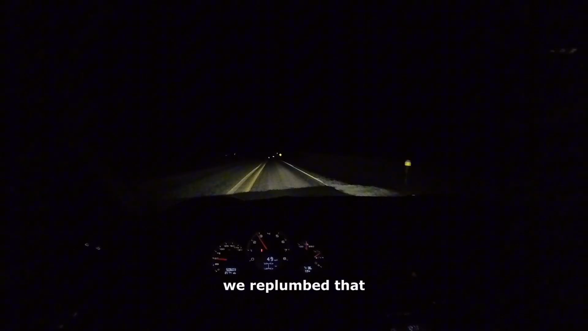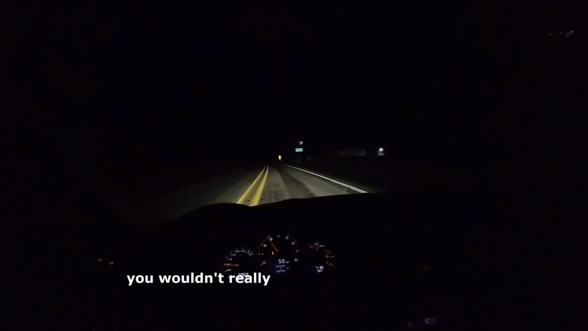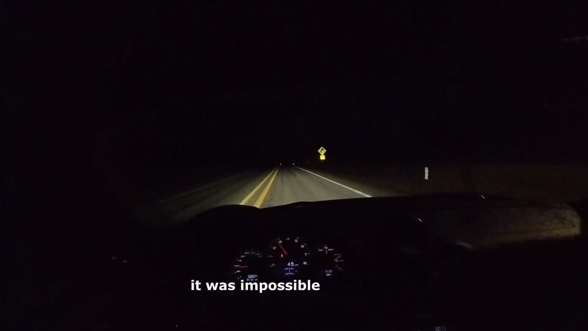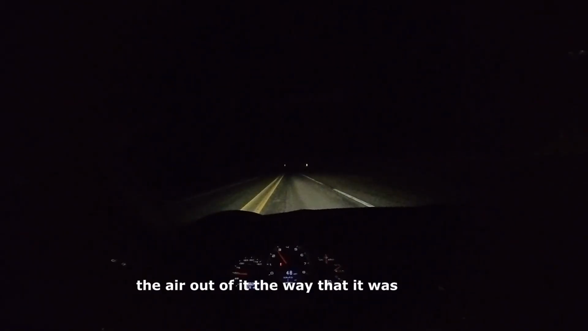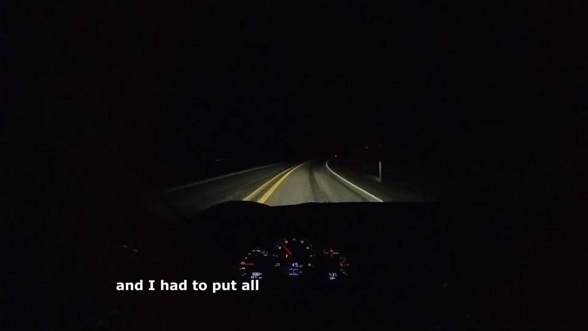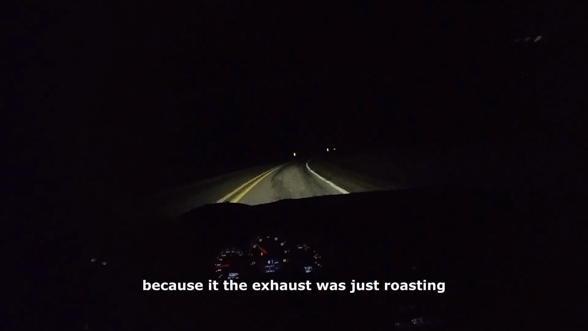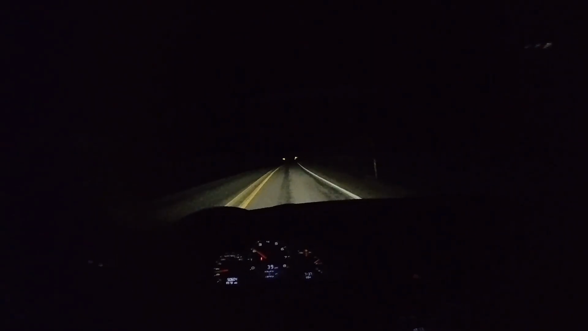We replumbed that, put a purge on that, changed that all around. You wouldn't really think you could plumb it backwards, but it was impossible to get the air out of it the way that it was routed. And I had to put all kinds of heat shielding on it because the exhaust was just roasting the intercooler when it was on the dyno.